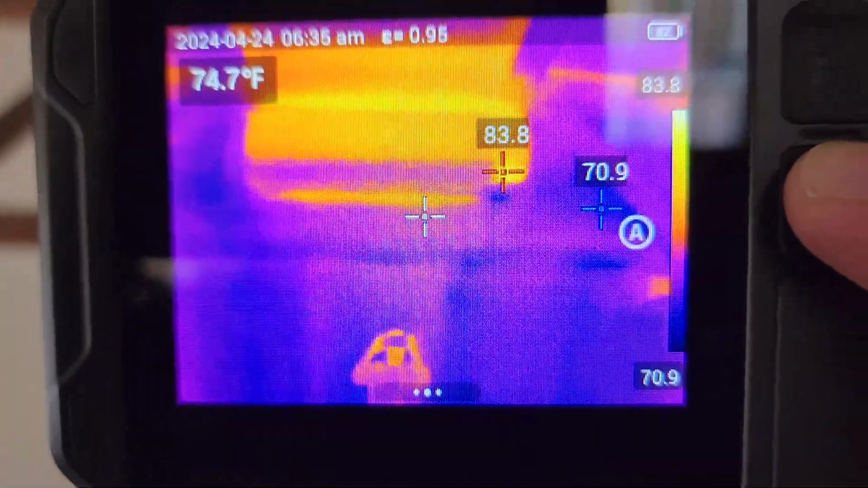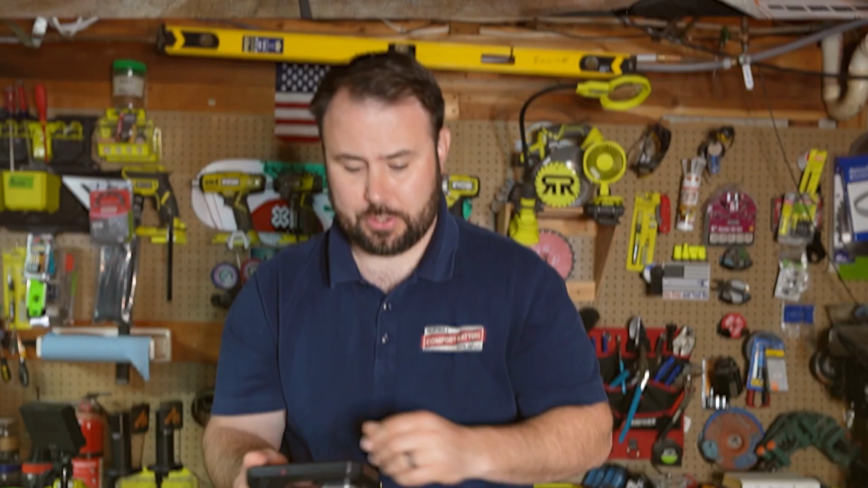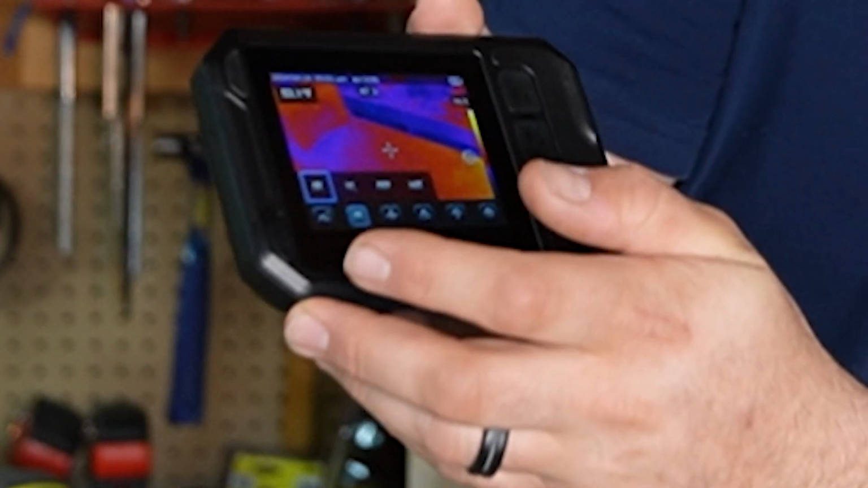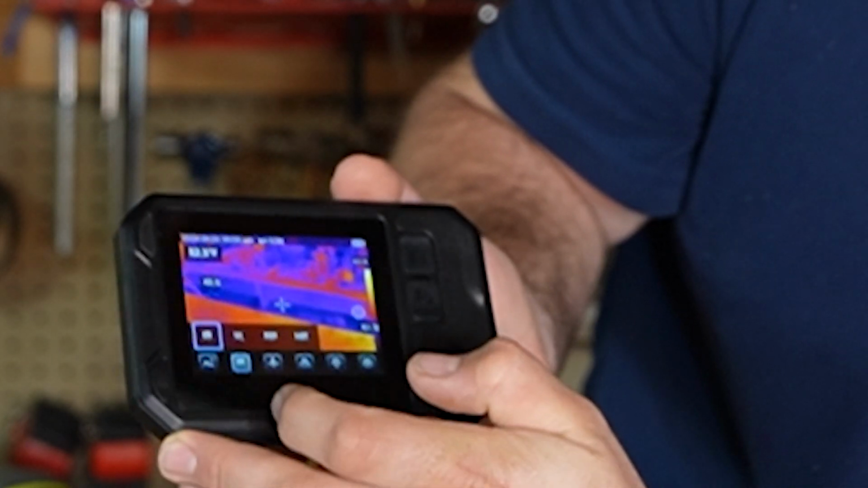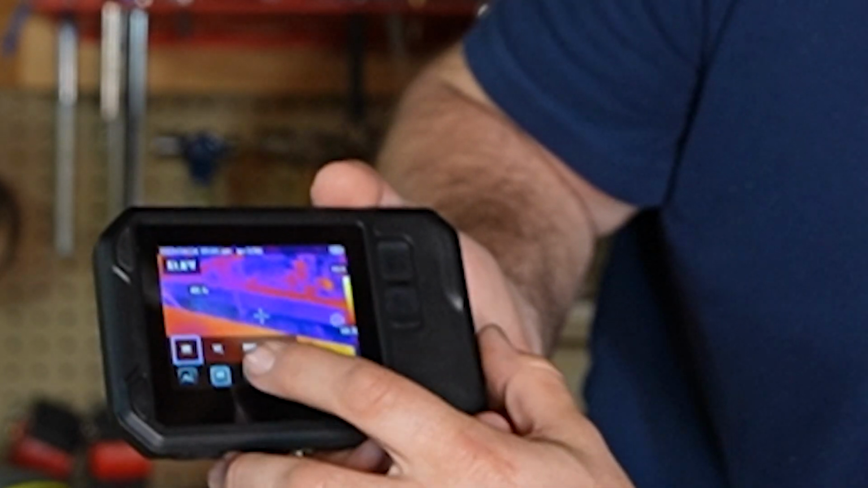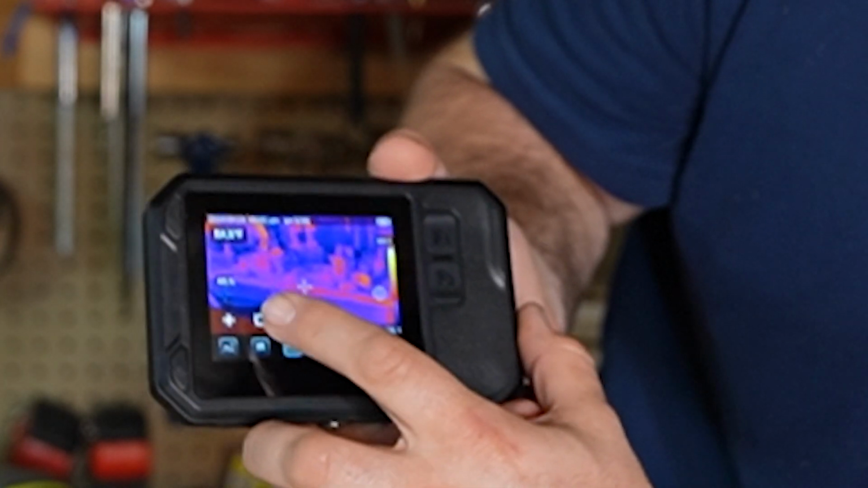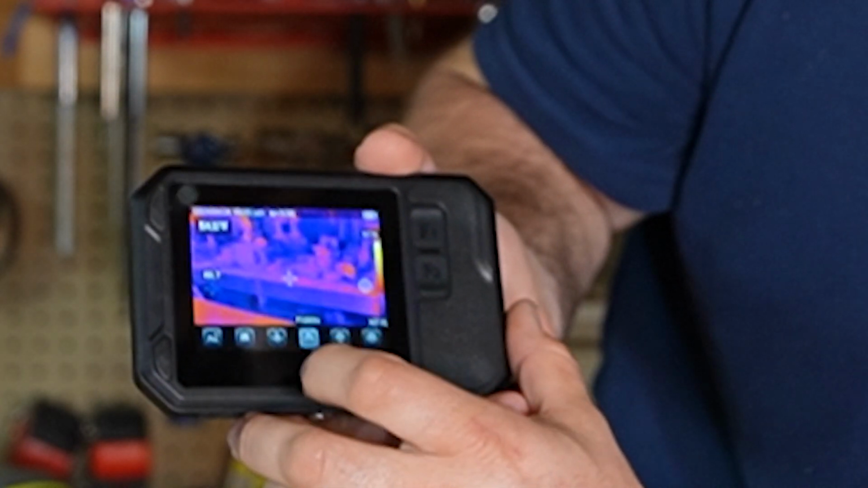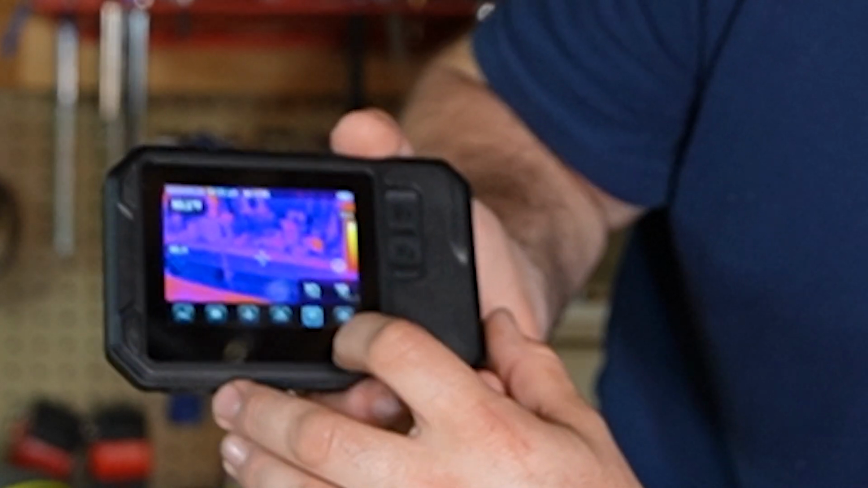Now, whenever you take a look at the scale, this can go very high. You can do Fahrenheit or Celsius. You can do low temperature or you can do a huge temperature. So if we take a look right here, this is going to show infrared, VL, PIP, MIF. So those are the different types. You can either put your targets on, you can do areas and not just a single target. You can do your palette and change your palette. You can do lights.